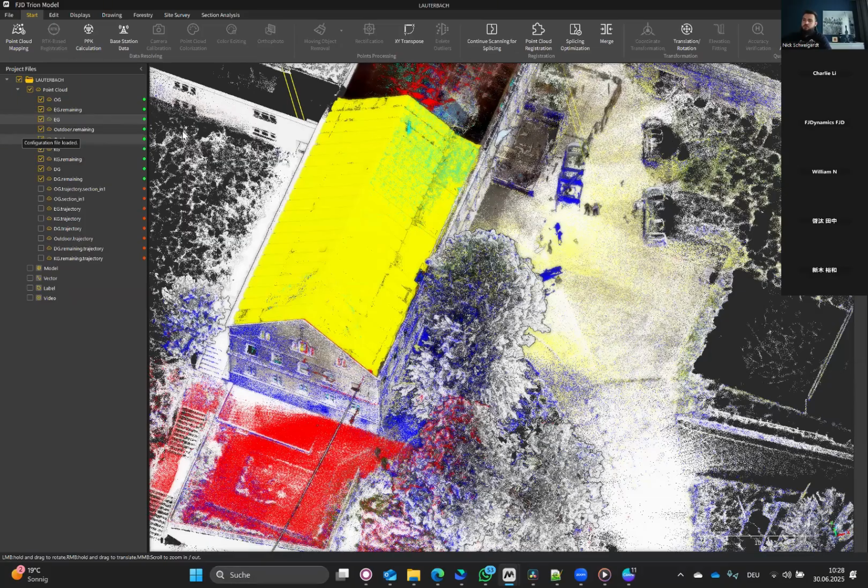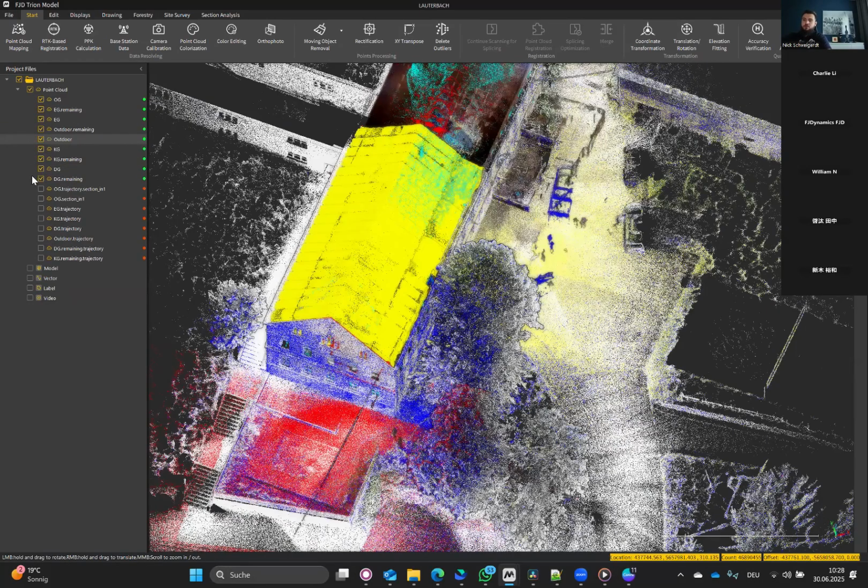Again, continue scanning for splicing. Every time hitting the first and the fourth and the fifth and so on. So after the registration is completed, you'll get this messy point cloud here. And now we will check the